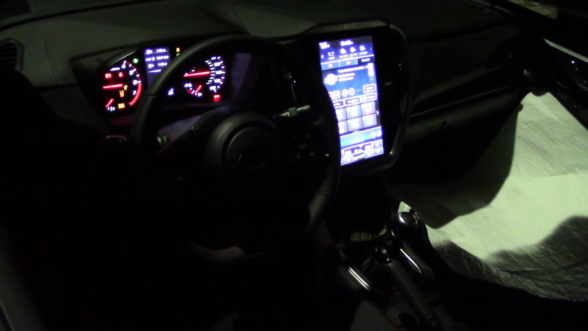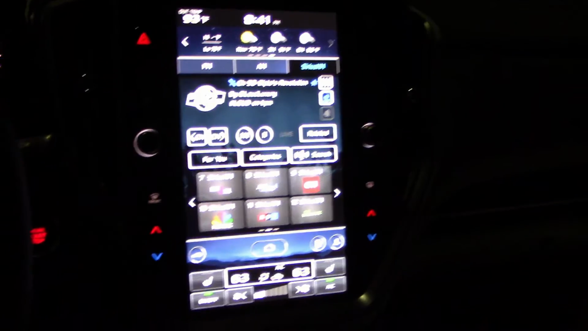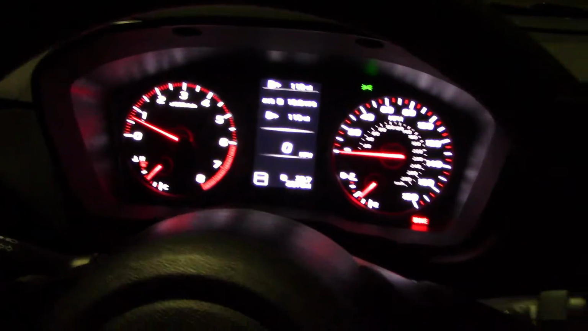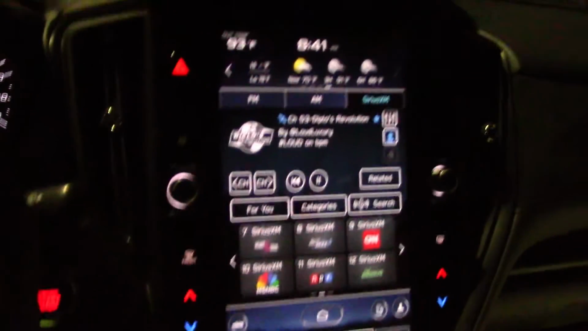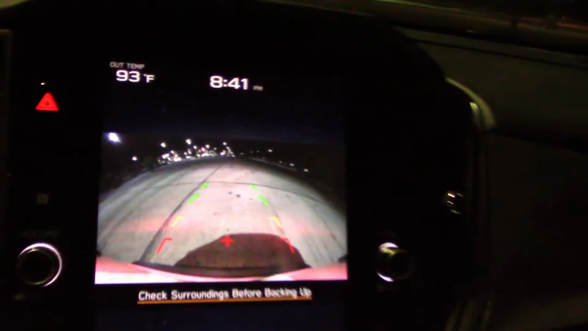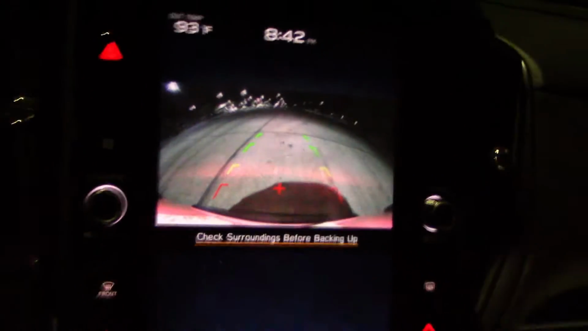Let's take a look inside. Info screen lights up pretty good, as do all the steering wheel controls. Nice gauge cluster. And just lowered everything to a smaller wattage so we don't get blinded here. Even though we have a big screen, not so big when we're looking at the camera system. But then again, how big do you want it, right?